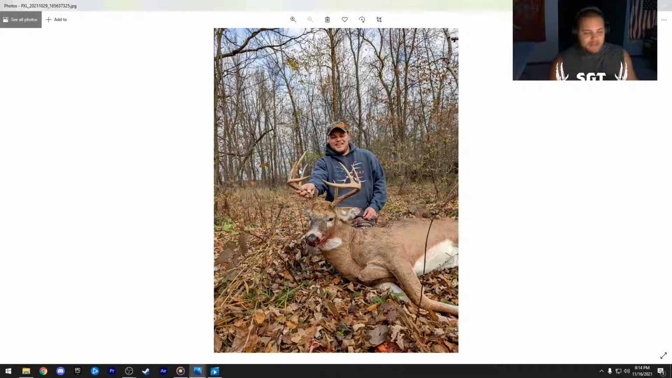And at that point, I was thinking that can't be the 11 pointer because he just went to my east 30 minutes ago. Definitely not the 11 pointer. Look how big he is. He's got to be this giant 8. And I let her rip. And then when I walk up on it and see 11 pointer, I was like, you got to be kidding me. This was Dad's buck.